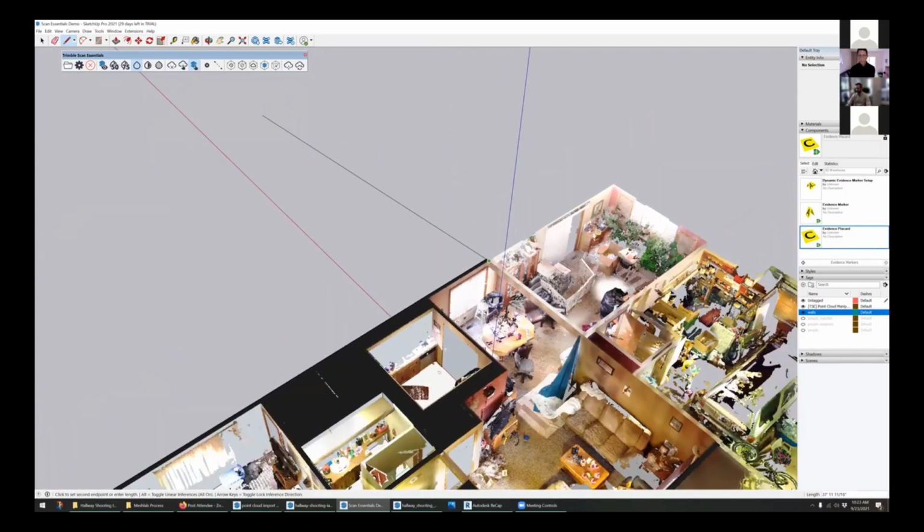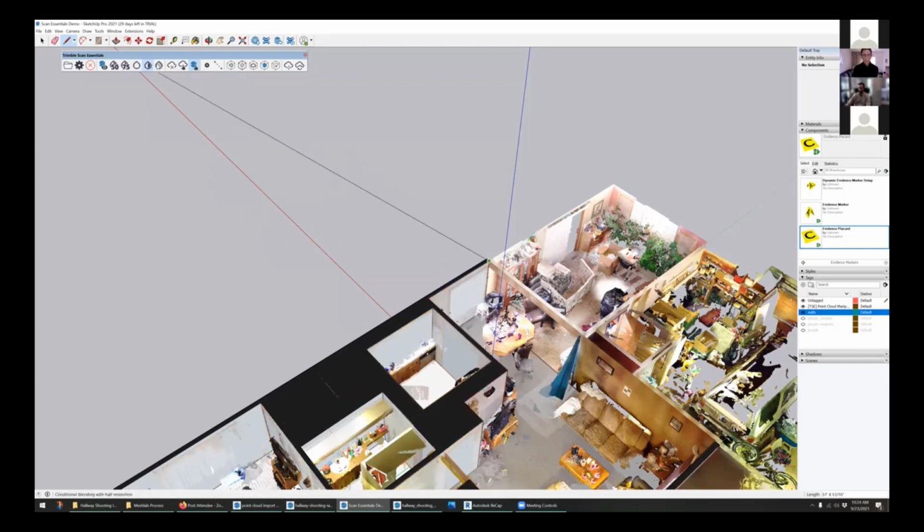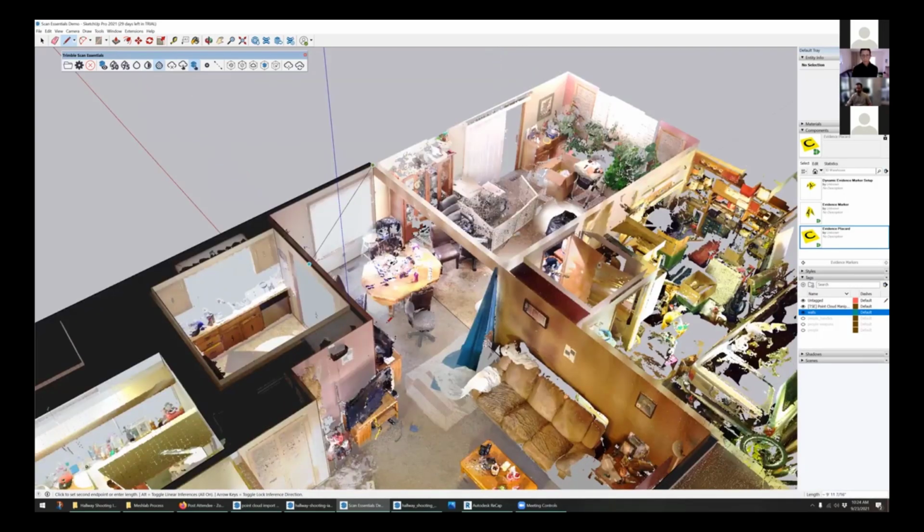The Scan Essentials plugin has a few controls that are really useful here. One of them is a selector here for snapping geometry to the point cloud itself, or ignoring the point cloud and snapping geometry to the SketchUp model. Another set of features here is a couple different transparency modes, and you can toggle between them to sort of get the right layering of point cloud versus SketchUp geometry that you want. That looks nice here.